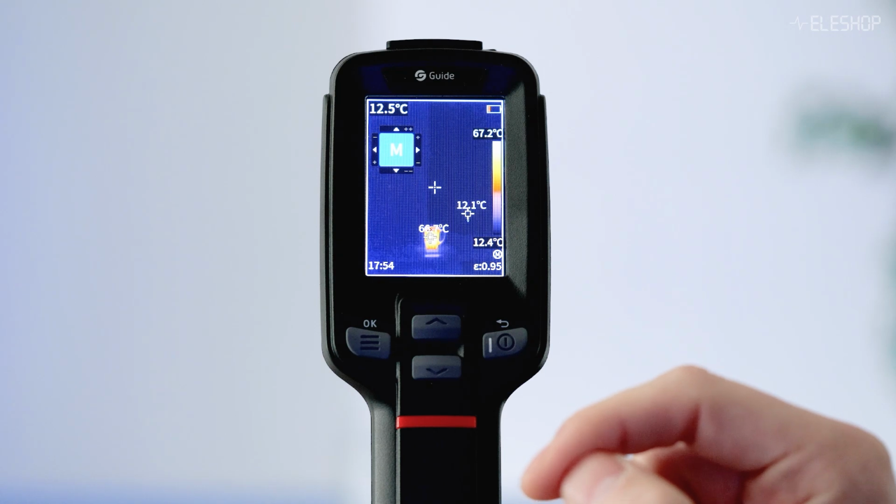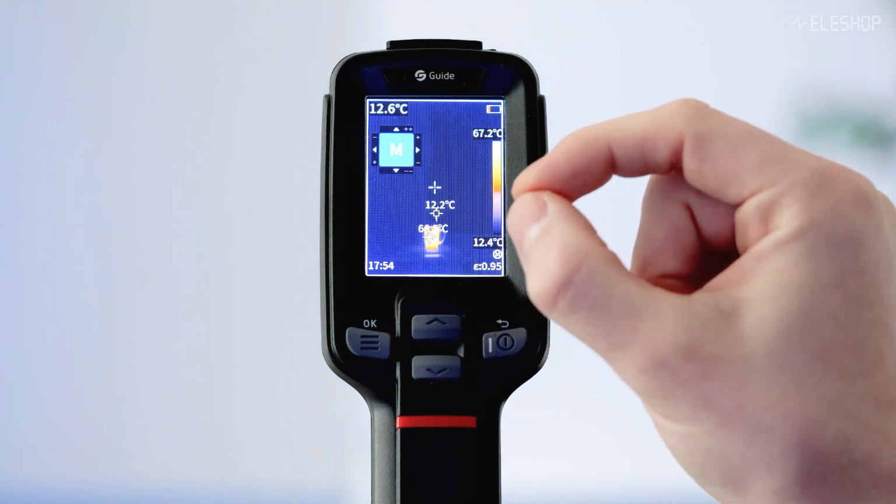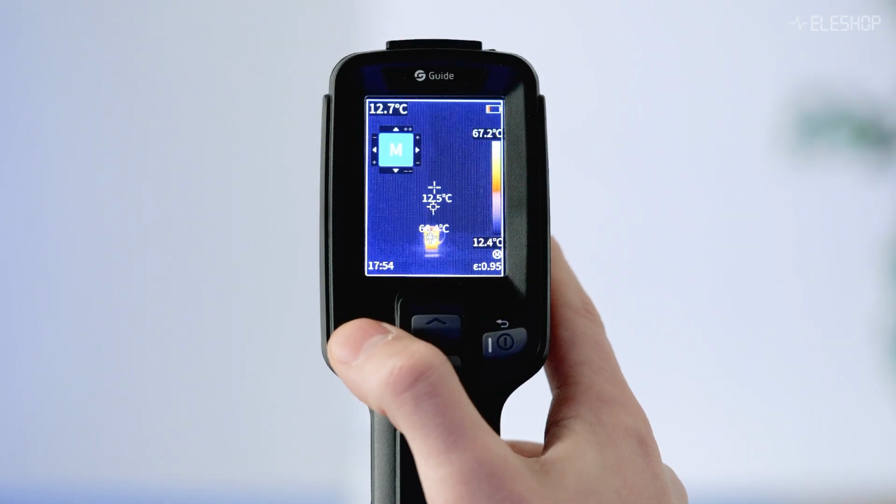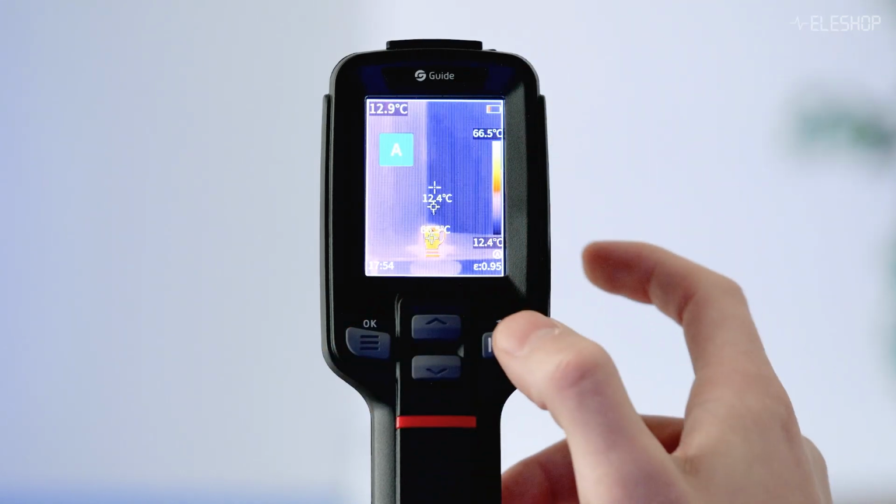Now, it's nice to use this when you want to investigate a small temperature difference, but are not so interested in what the whole image looks like. So you can adjust this here, but if you just use it normally, we advise to just use it on the automatic mode.